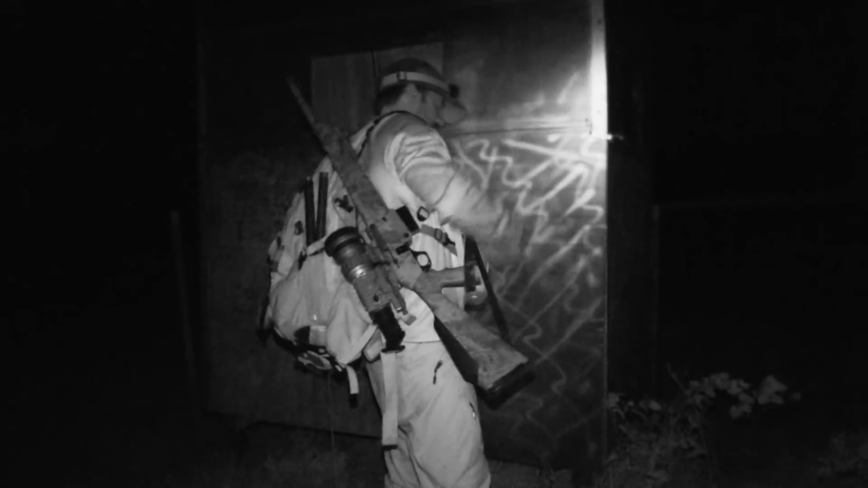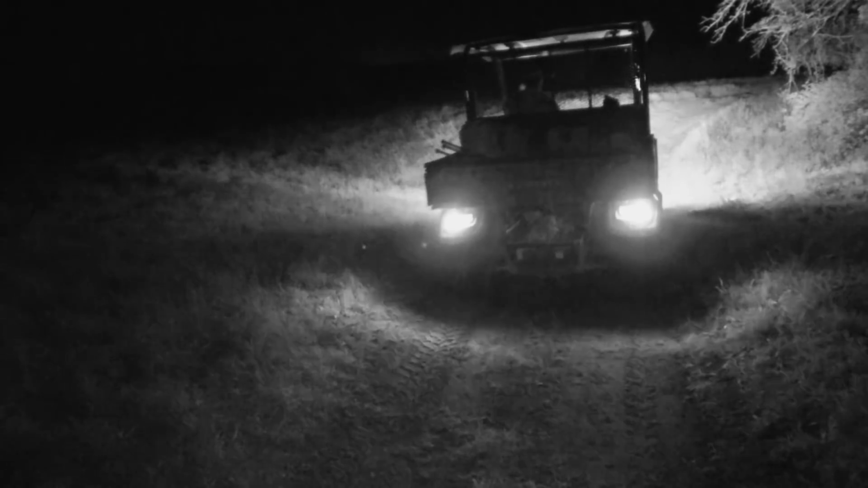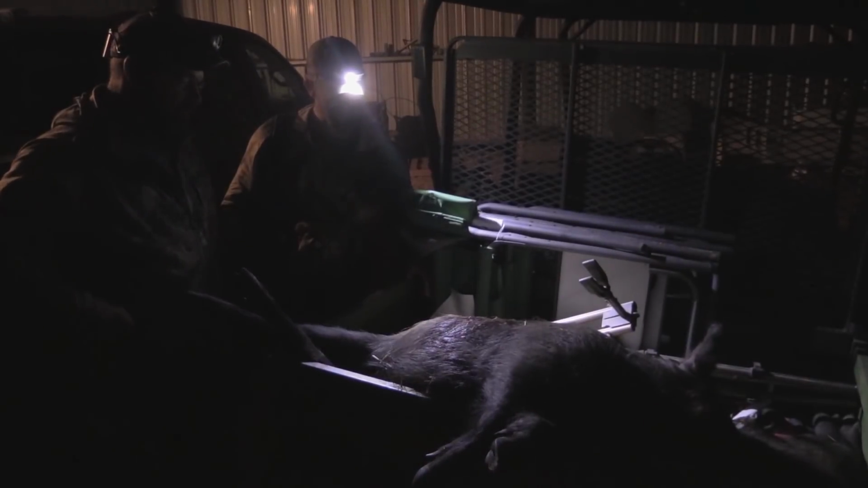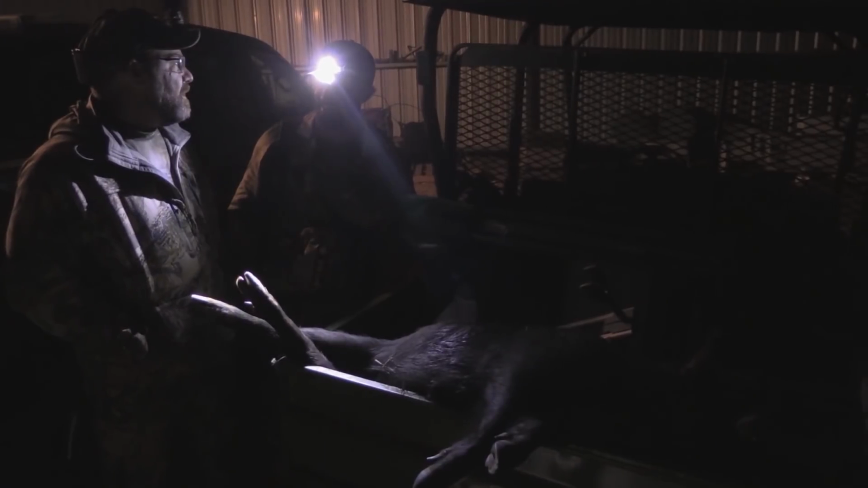With Randy's hog population doubling since my last visit, I certainly got my share considering I shot 4 boars in the first 2 days. All the hogs I've shot ever to date have been sows, and I've shot 4 boars now. These have all been boars.